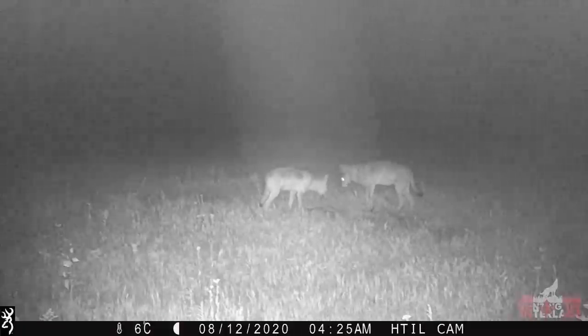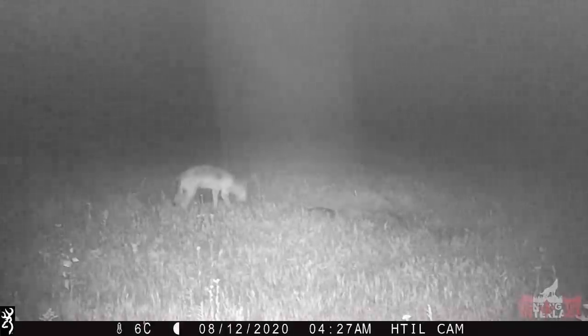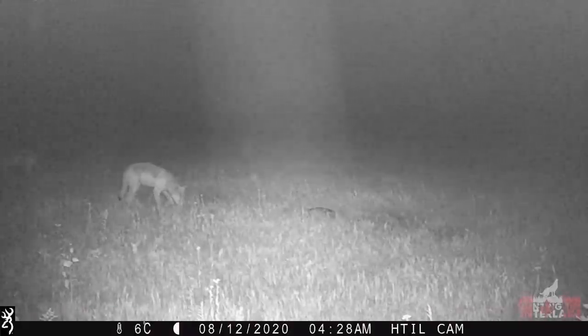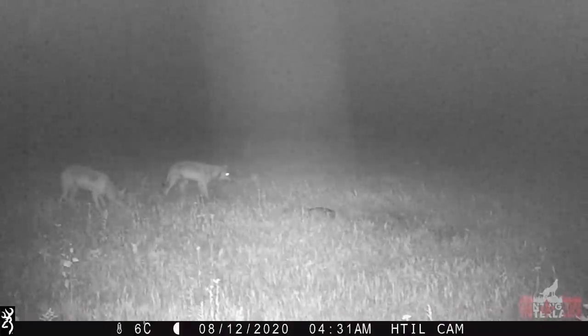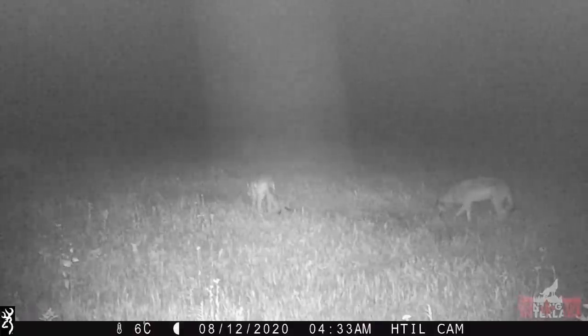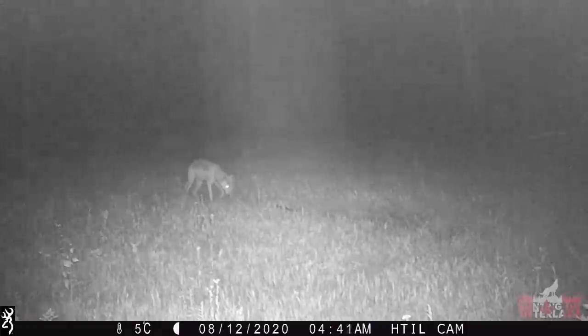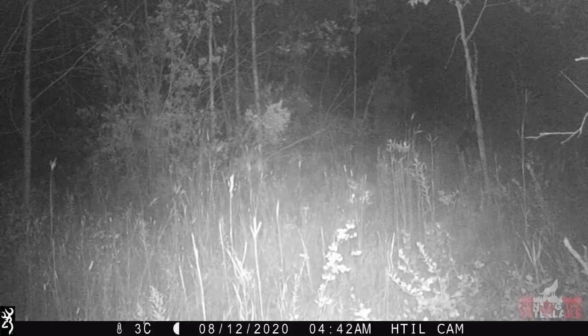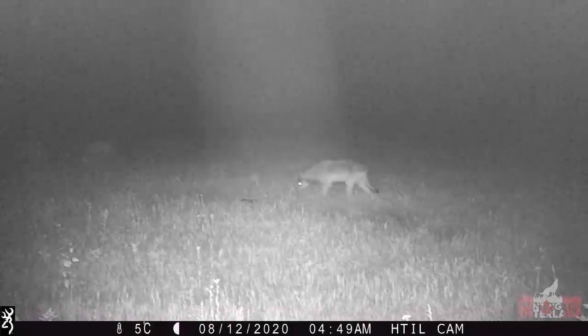For the next 40 minutes, wolves can be seen moving around the kill site. At 4:42 a.m. on a trail camera over 2 miles away, the first of the wolves can be seen retreating back into the cover of the forest. At this time, there's still at least 4 wolves remaining at the kill site.